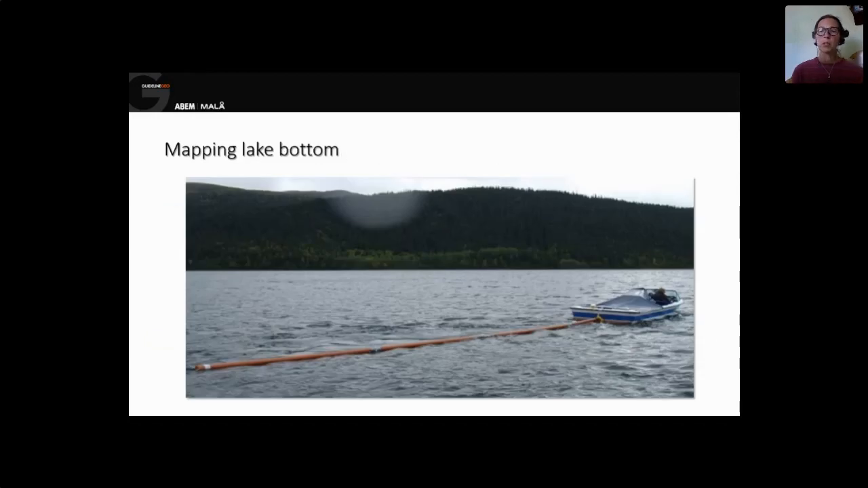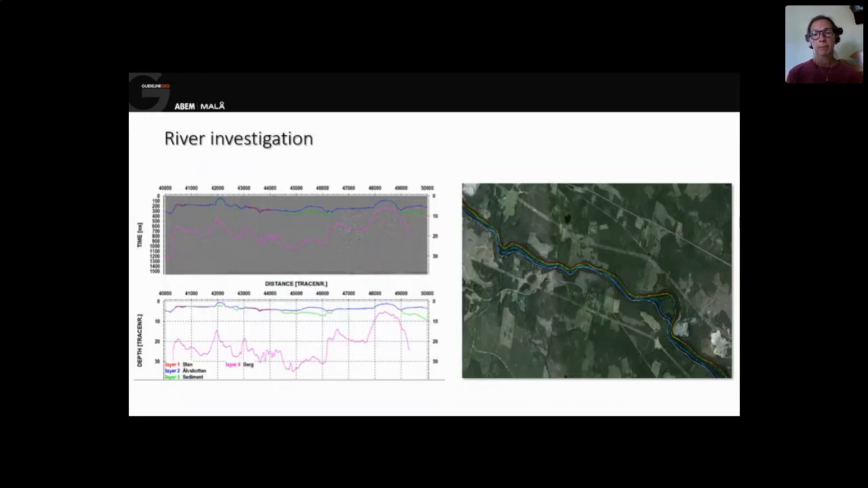And if you want to go really deep, you can use low frequency antennas and put them in an ordinary plastic sewage pipe and drag them behind the boat. And you can also do river investigations along a river to look at the river bottom.